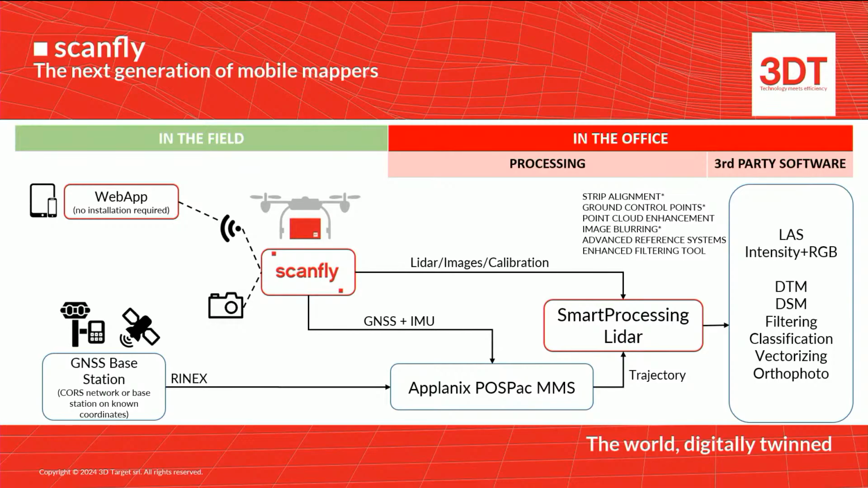We provide the software called Smart Processing LiDAR, where we collect the data coming from IMU, images, LiDAR. If you want to have PPK correction, you can import the data, and then you can process the data and georeference all the point clouds in your reference system.